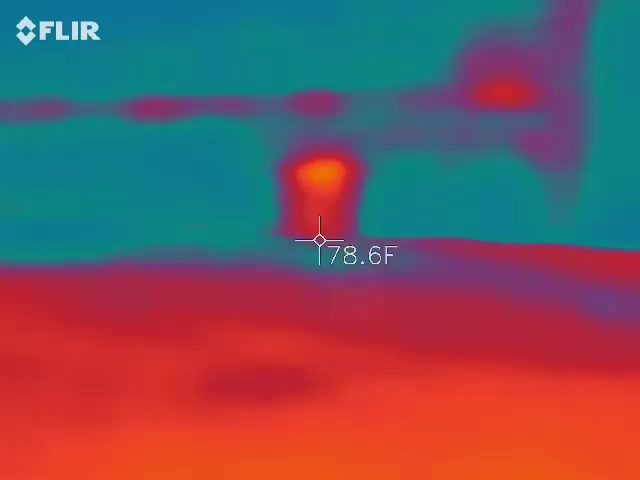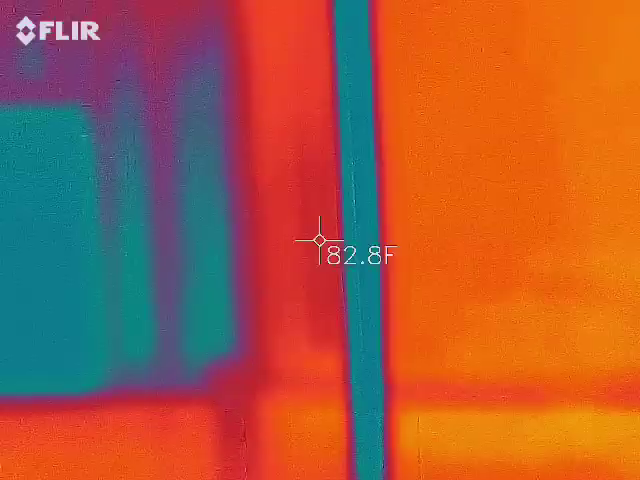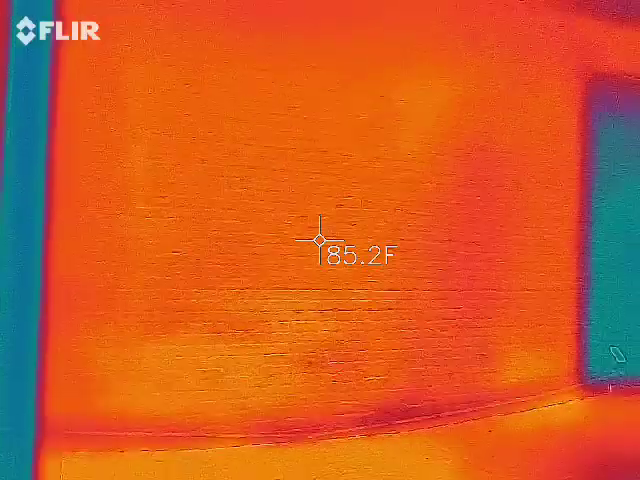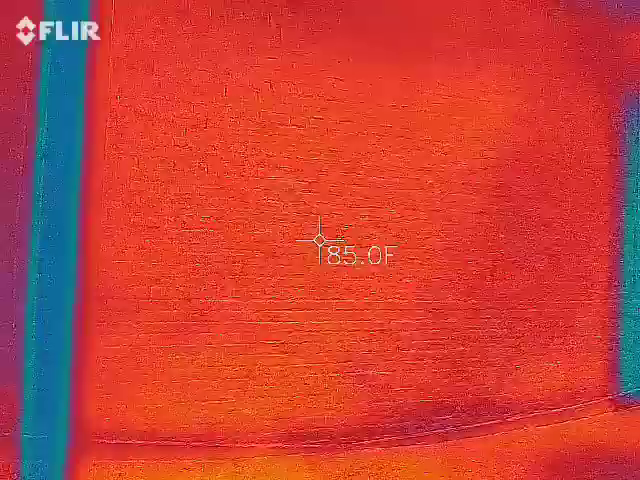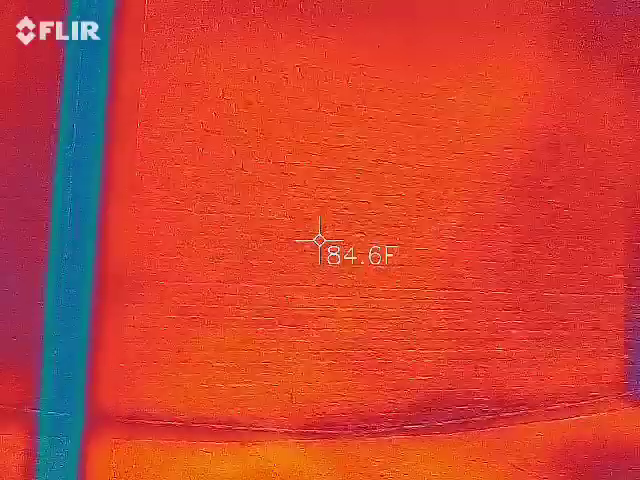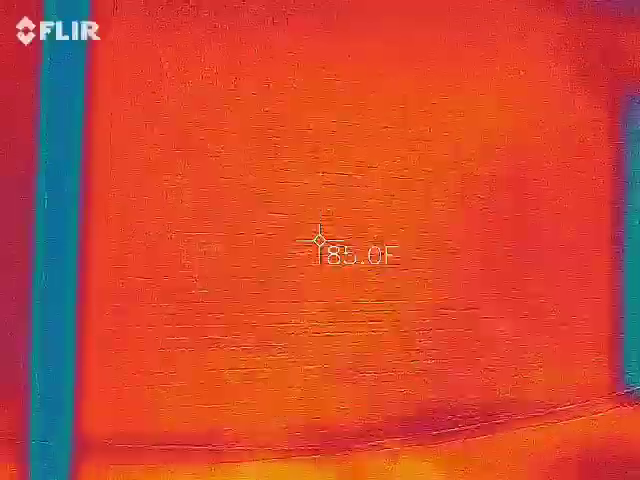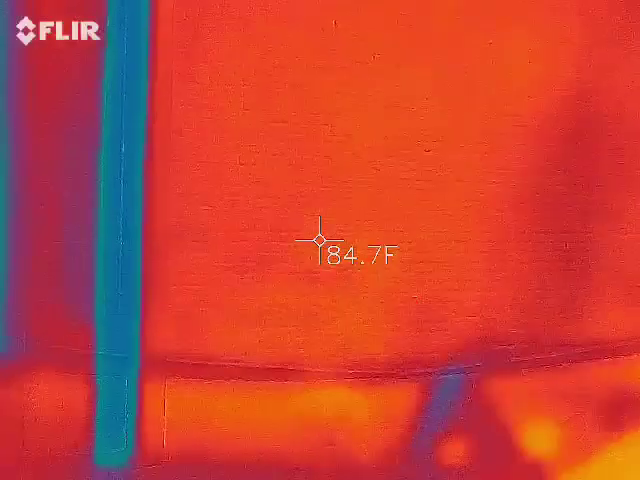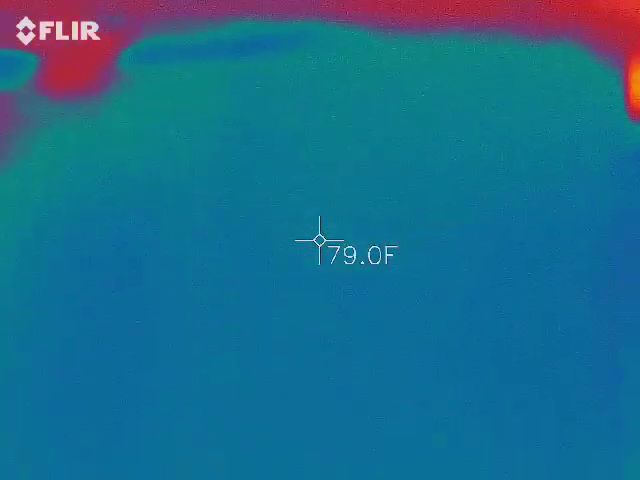So let's actually turn and look at these bricks for a second. Go ahead and shoot your gun on the bricks. What temperature do you have? 79.1. 79. You should say about 85. Okay, so it's about 5 to 6 degrees difference. They're not calibrated together, so yours is always going to be about 5 degrees off. You want to kind of help him with all of the different temperatures, so that way he can see what's actually happening around him.